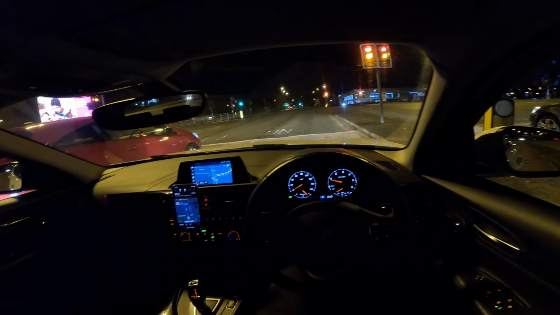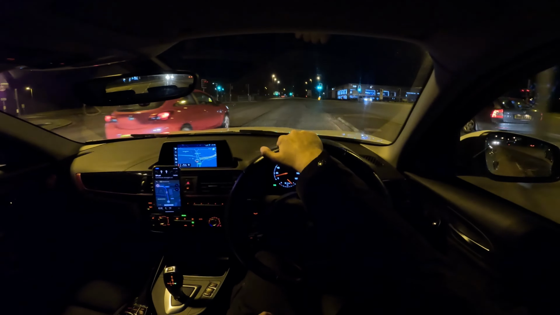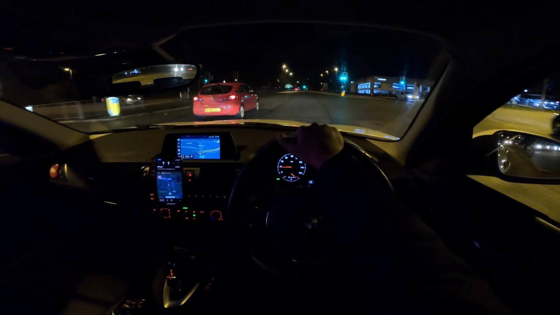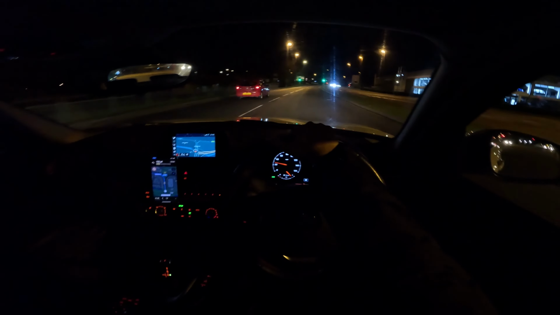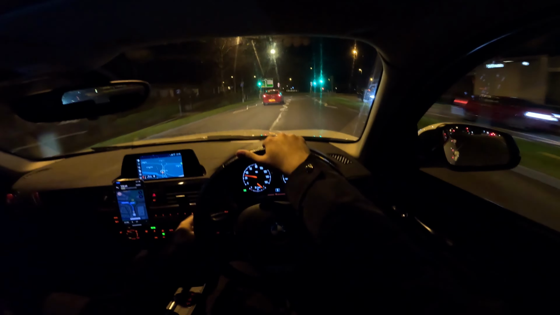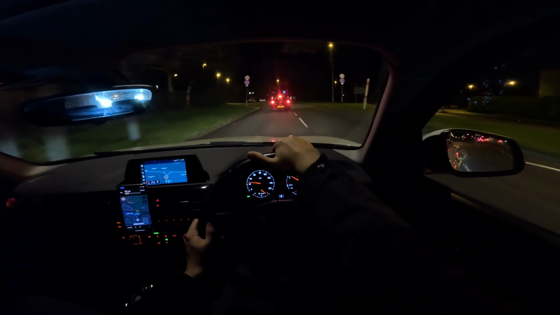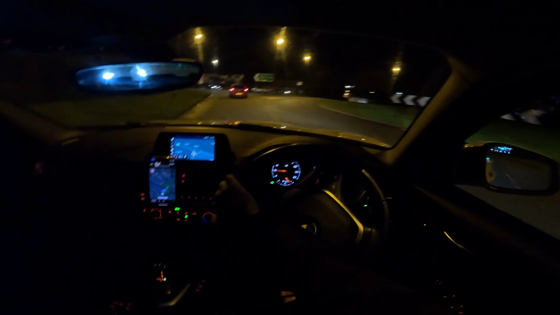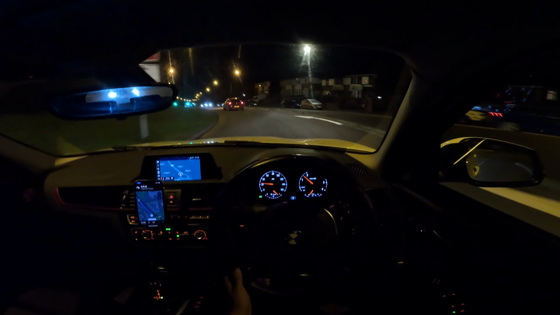He's in a rush, isn't he? He's eager. I mean, I could fully overtake him, by the way, but I'm not gonna. Do you know what I mean? Like, I'm bigger than that. Do I need to be in that lane? Yeah, I do. It's just a chill one, man. Traffic enforcement.